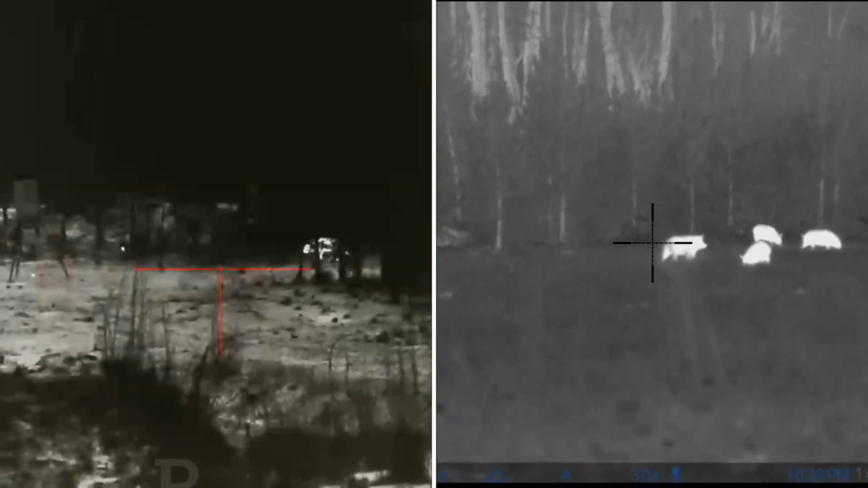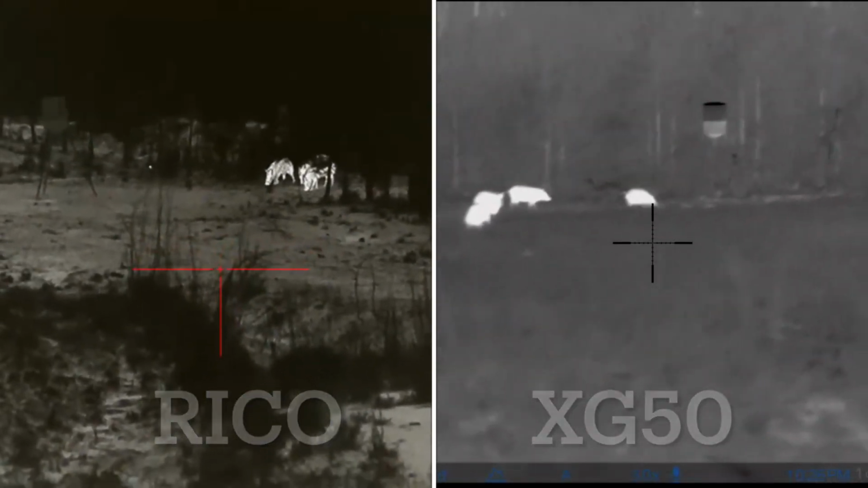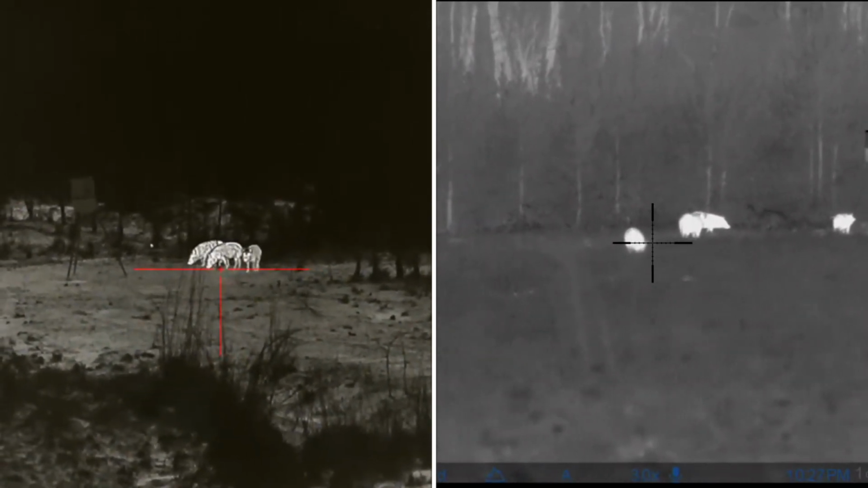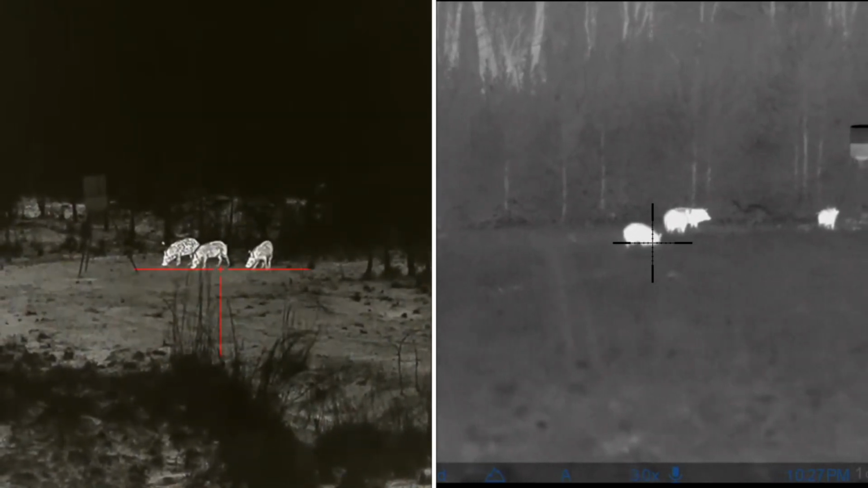All right, dead pork on the ground, big red fat hog. We're gonna get to this next clip. Now, this next clip is kind of showing the potential of the Rico. So let's go ahead and pause this, about right there. Okay, this is, like I said, about the same yardage, 75 to 100 yards, I'd say.